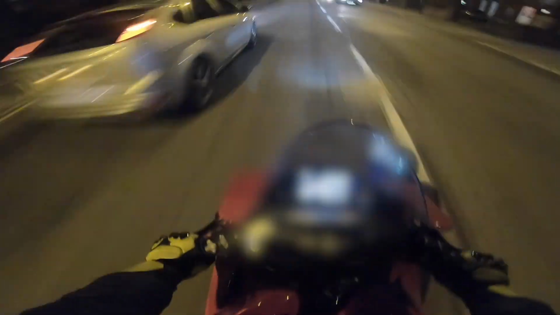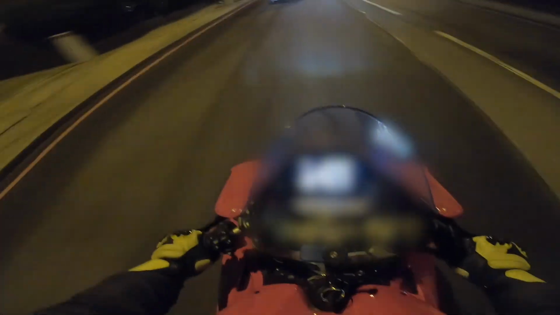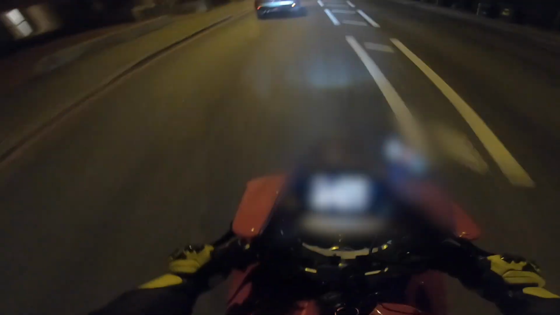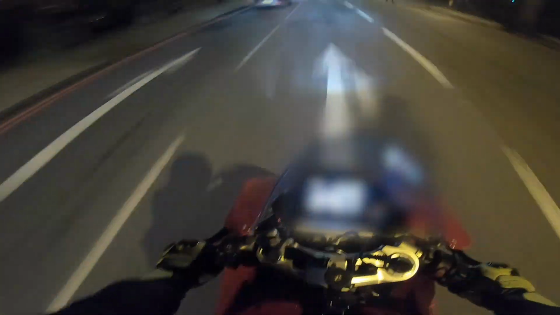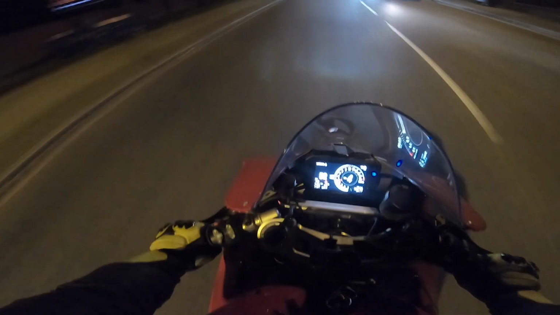These brakes are incredible, man. You guys have no idea how strong these brakes are. It's ridiculous. Super strong brakes. They're absolutely phenomenal. My beard is freezing.